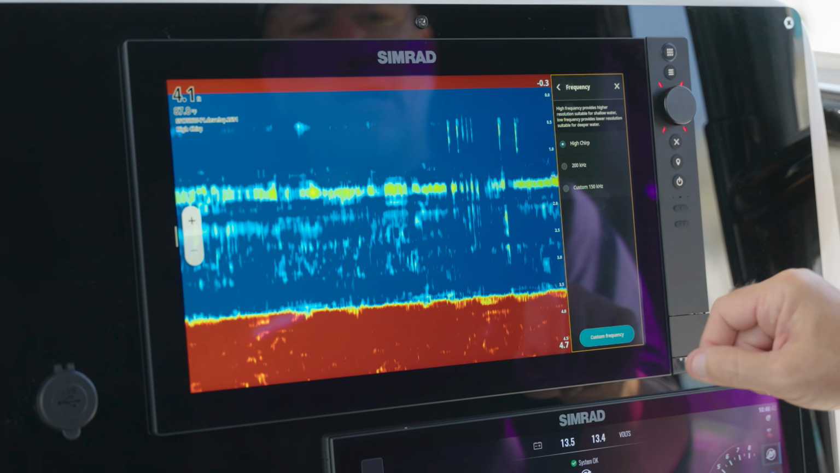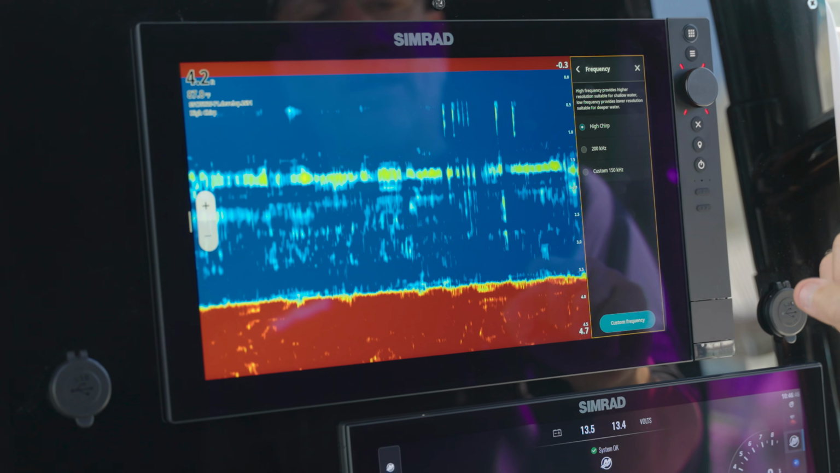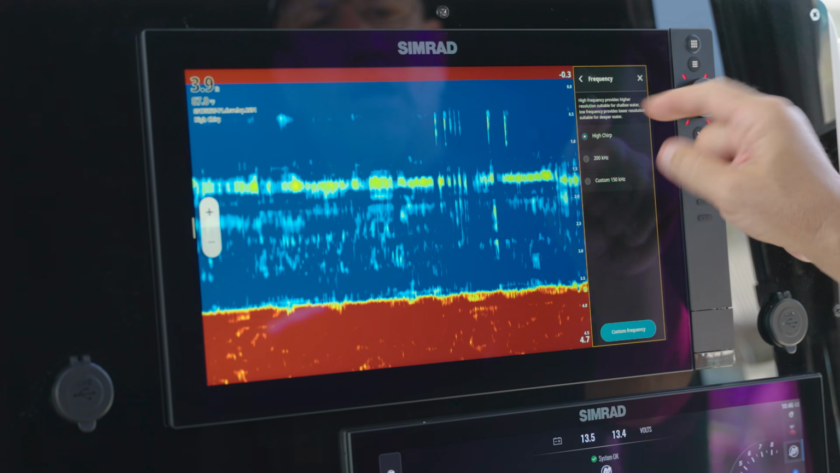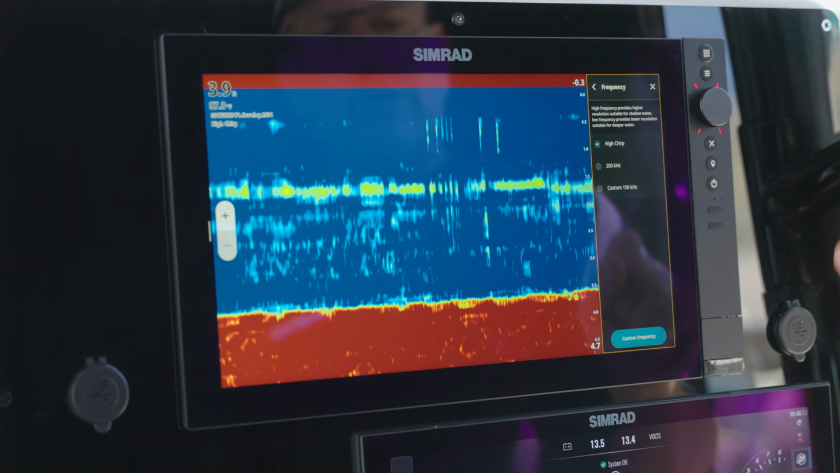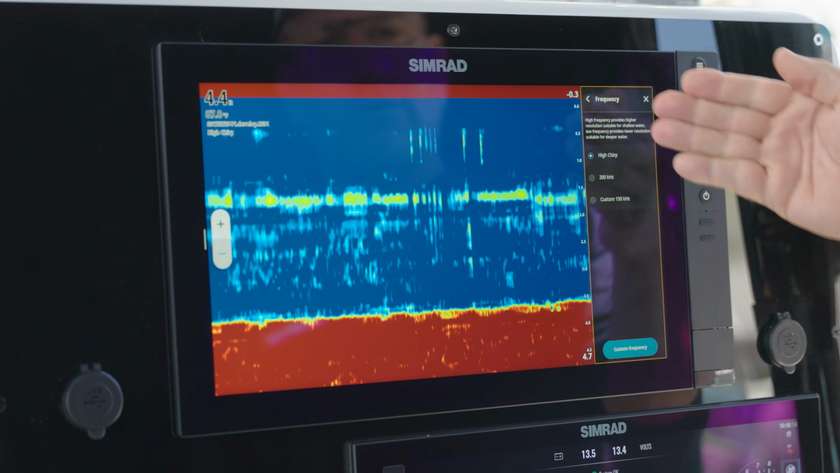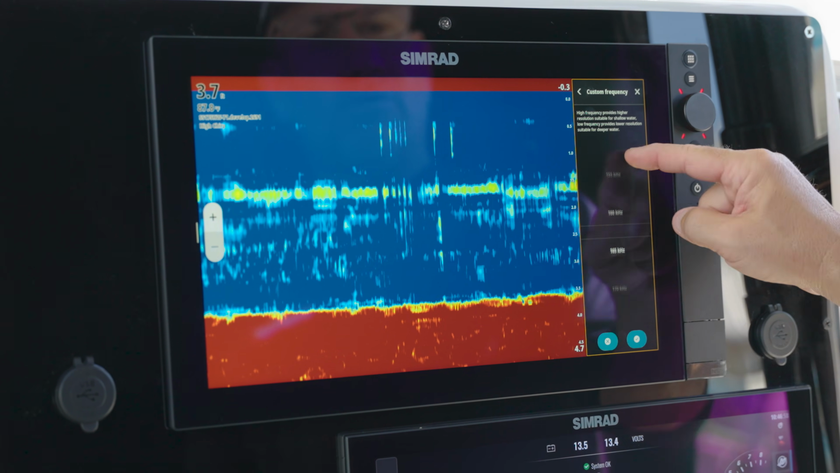Next thing we're going to do is, now this is a high-wide chirp. This allows me to pick a couple different frequencies from that Airmar transducer. I can either have high chirp function, I can use a traditional 200 kilohertz, or I can use a custom 155 kilohertz. Those are three predetermined setups. I can also come in and I can do a custom frequency.